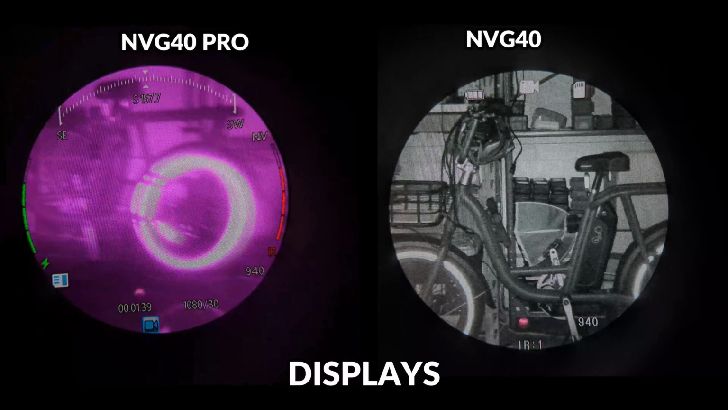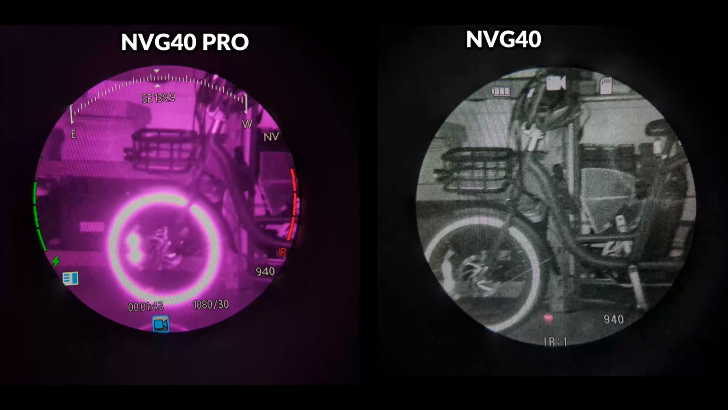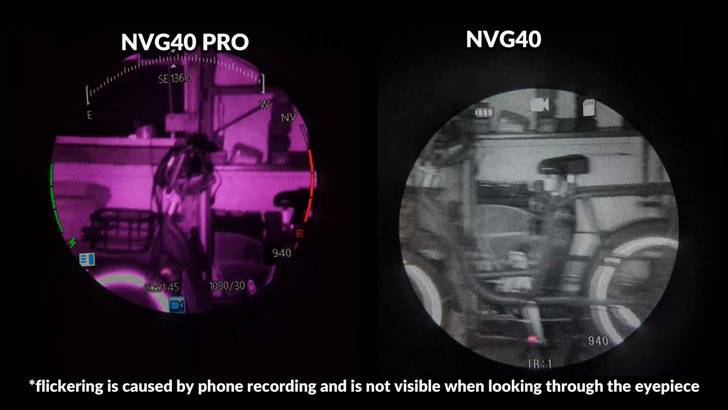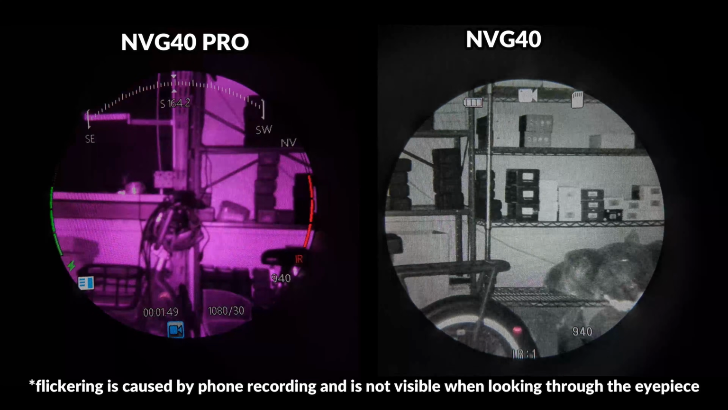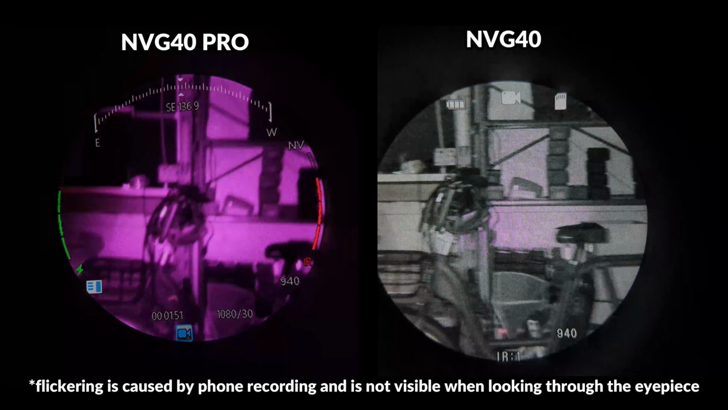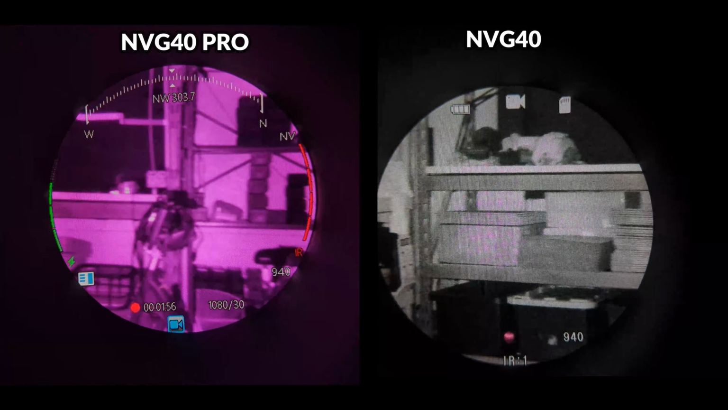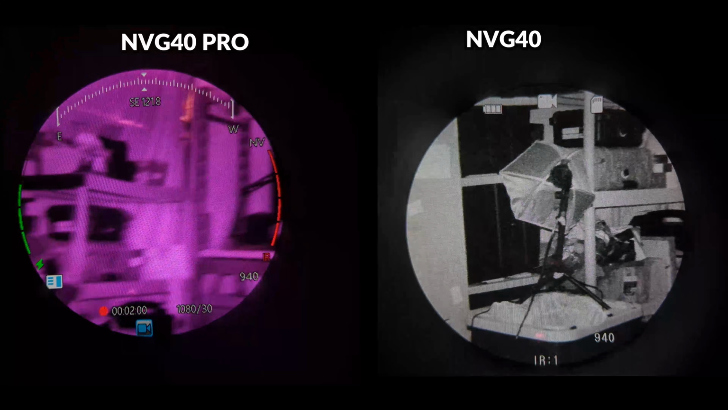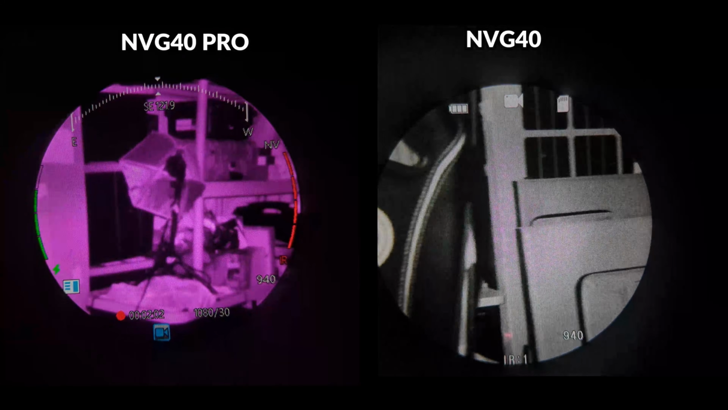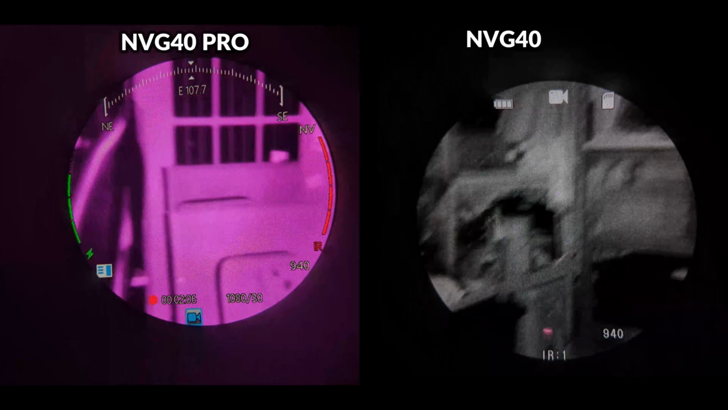Now we're going to take a little look through the devices to give you an idea of their UIs. On the left we've got the NVG40 Pro, and on the right we've got the NVG40, and you can see they do look a little bit different. We're looking at the Pro model with the full color mode, and it does have a compass and a bit more visually pleasing UI that shows the remaining battery life and the IR levels. Both of the devices do have a circular shaped display with a 454 by 454 resolution, and I do like this circular full screen viewing mode because it does provide a very immersive experience.